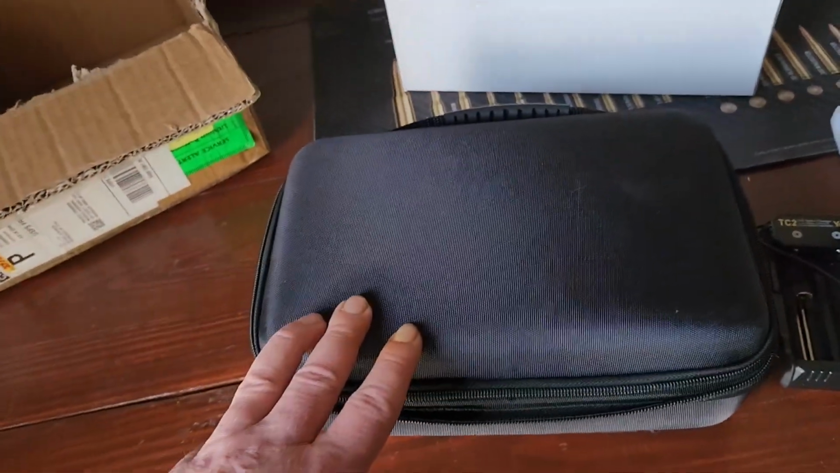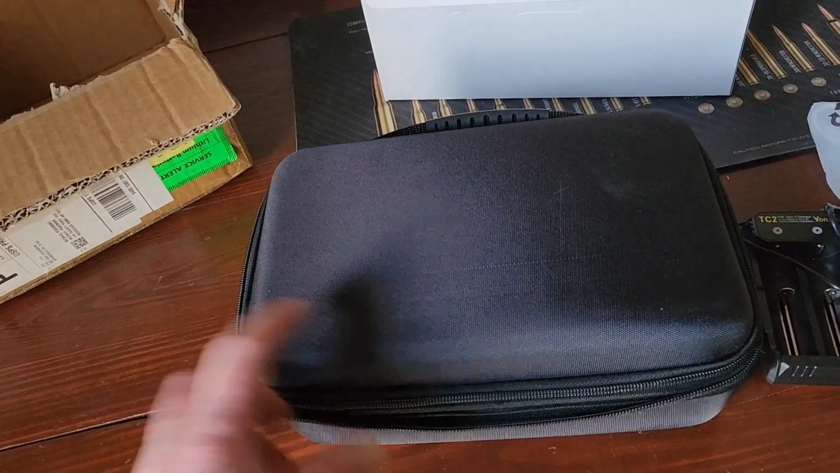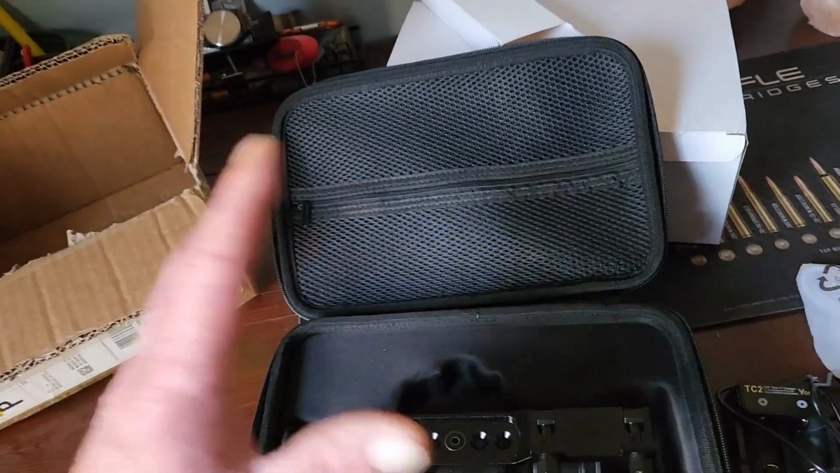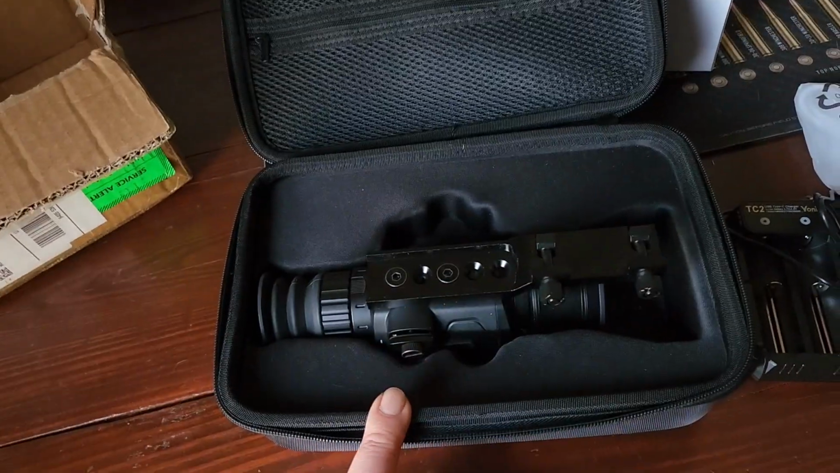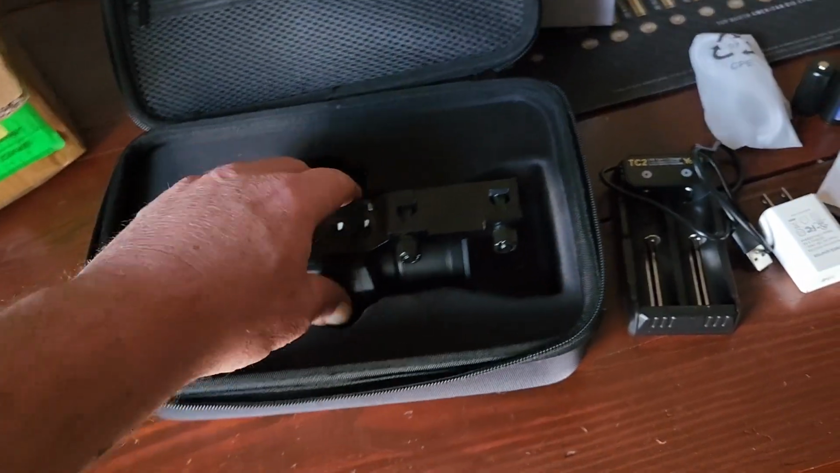So still looking around on their website, they also had this model here. I'll just get into it now. So it's not really an unboxing video. Like I said, I already opened everything up, but this is the box that came in, generic box, and this is the case. I put the Picatinny rail mount on it.